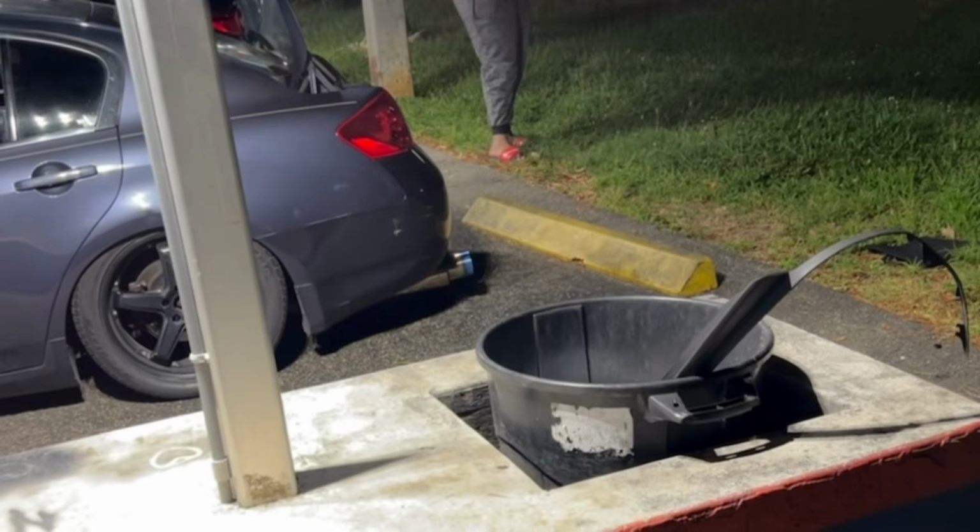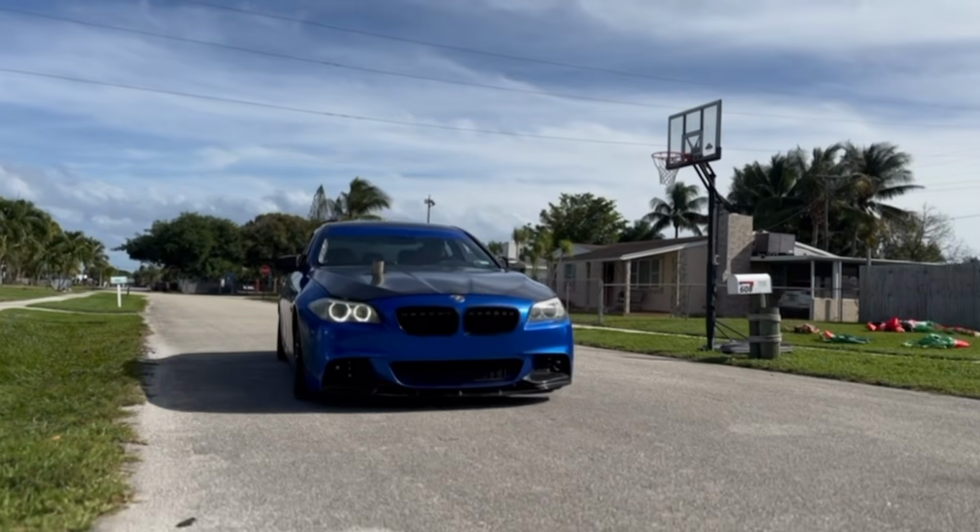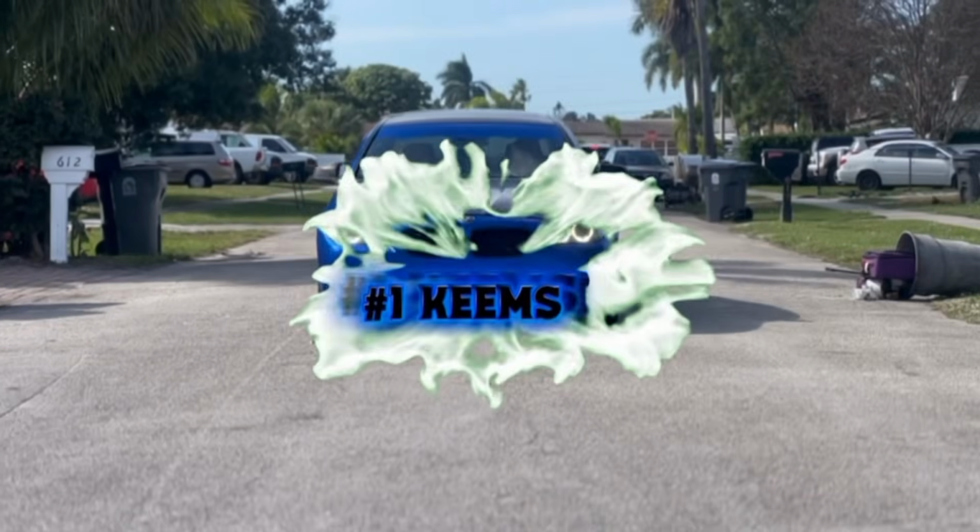Twin tube, a V6. Plain engine in it, BBL kit. Just drop it, whip it, roll and pipe that.